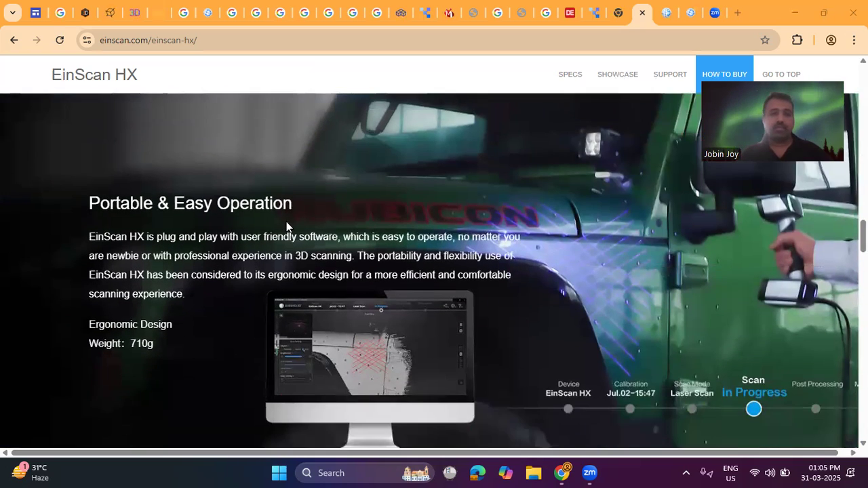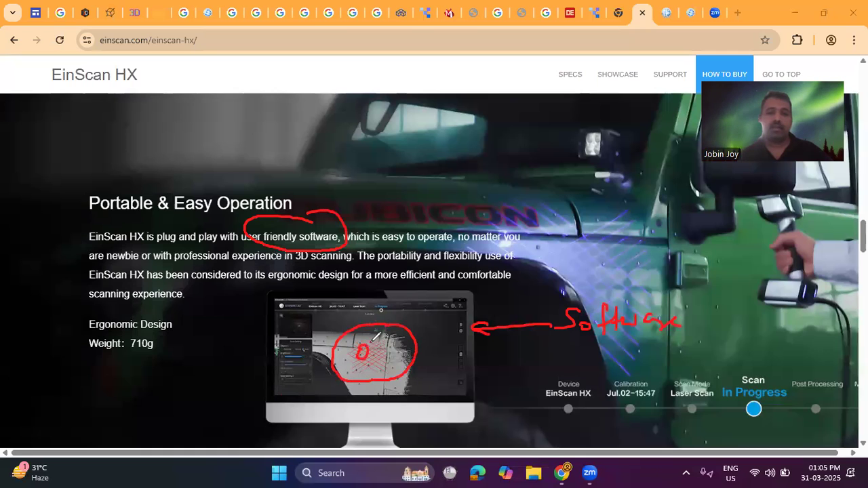And this is portable. Einscan HX is plug and play and user friendly. There is a software associated with it; here on the screen you can see the software. This is very user friendly software. When we start the scanning process, we can see the object here on the screen. And here on the top, we can see what device we are using.